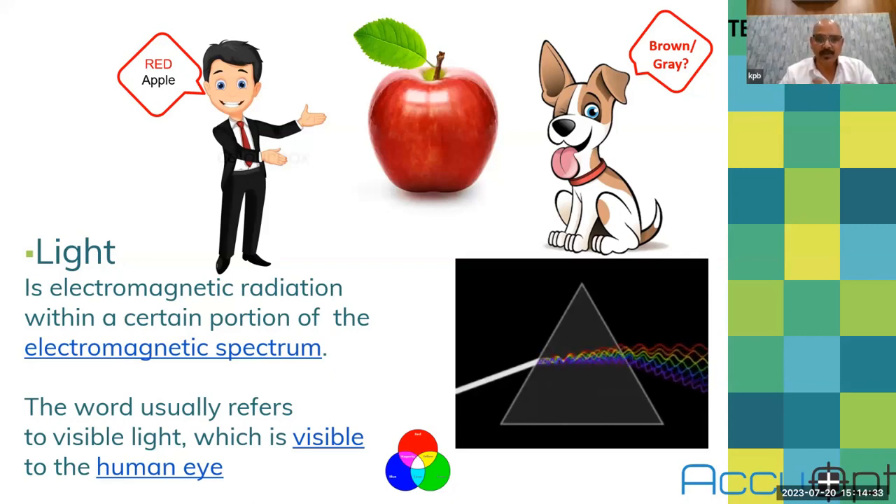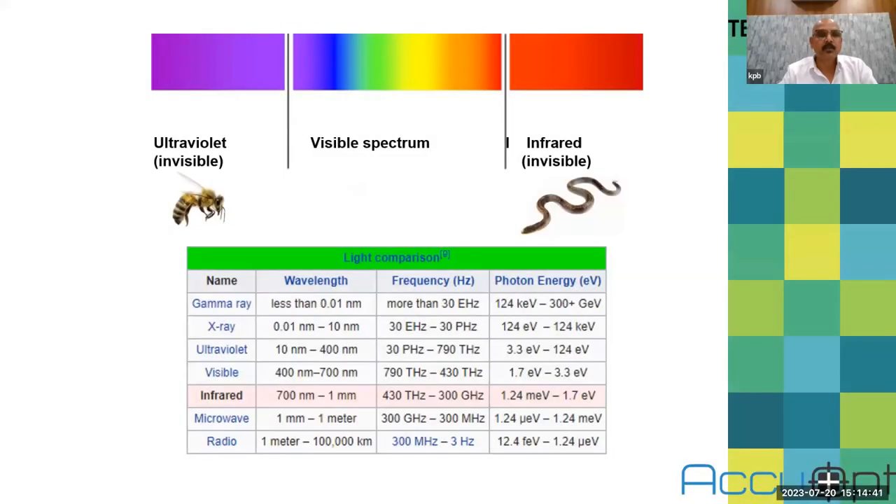So whenever we say light, don't always think it's visible light. There are many other lights present in the electromagnetic spectrum. Insects like bees see in infrared and ultraviolet, humans see in the visible spectrum, and reptiles like snakes see in the infrared.